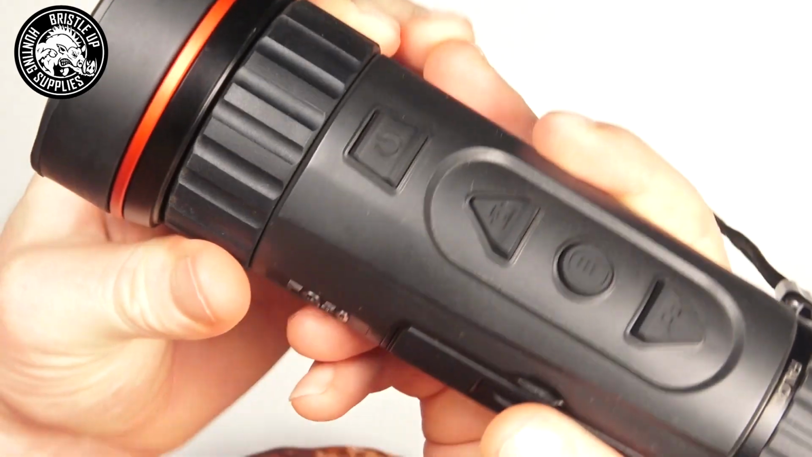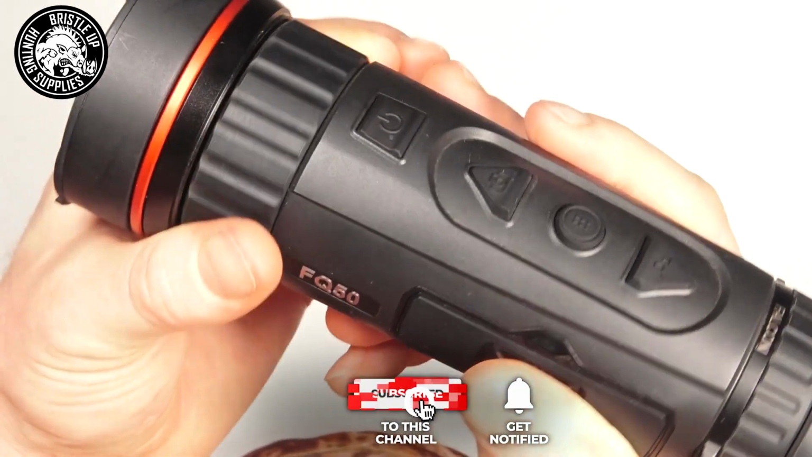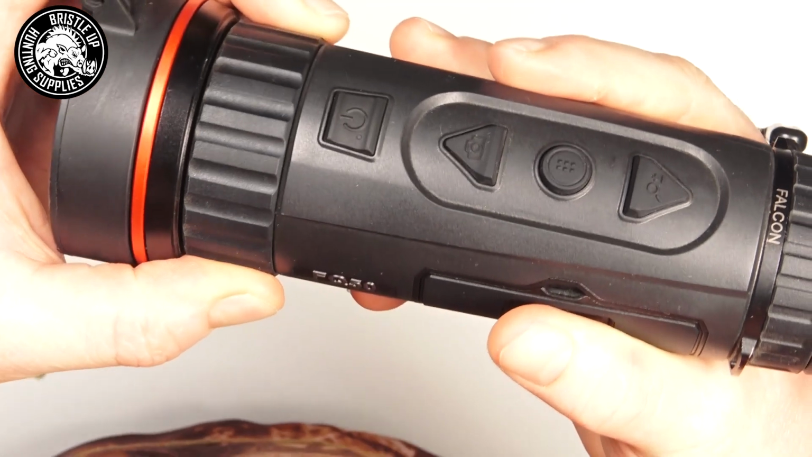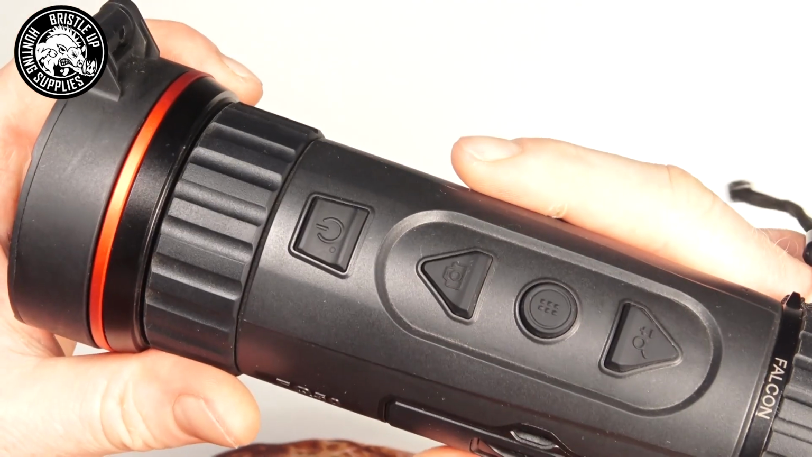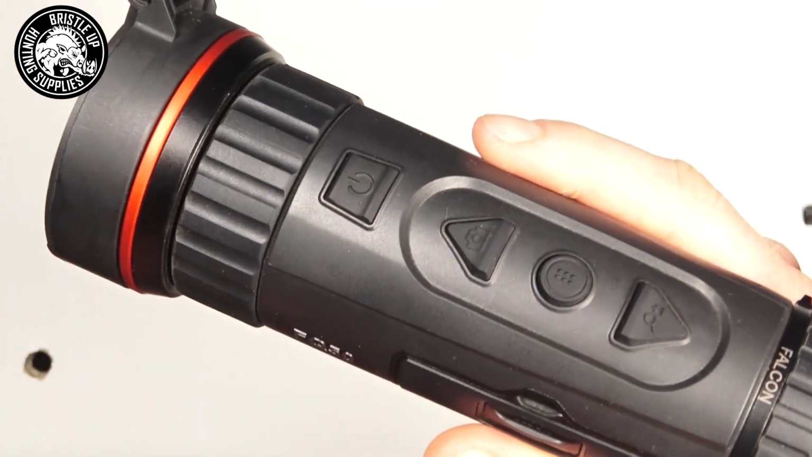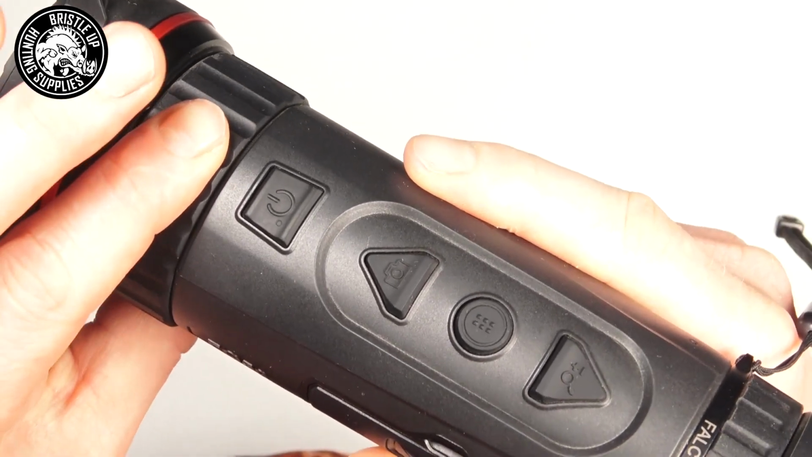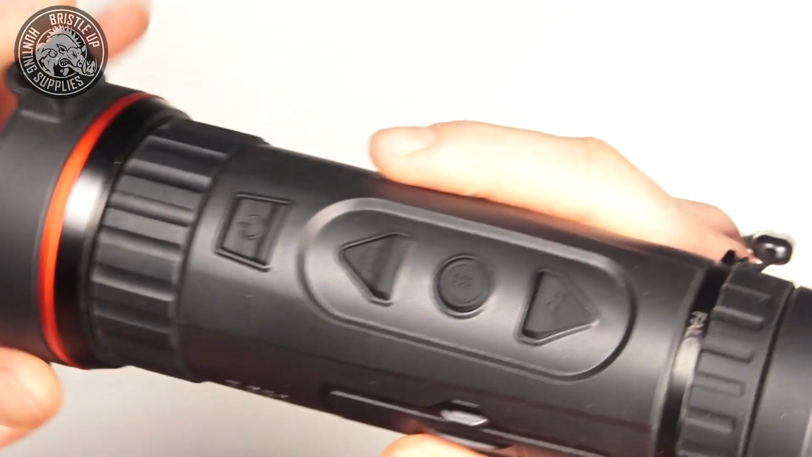Now at the front here, we've got our focus ring. This is one of the very important parts of just about any thermal. You want to focus this to the distance that you're going to be mostly using it, otherwise you'll be constantly adjusting it. If you are mounting it to your spotlight, I usually sight it in to about 100 meters. I'll look through it at about 100 meters, adjust it till it's clear, and that'll be where I'll leave it for the night if I'm using it remotely.